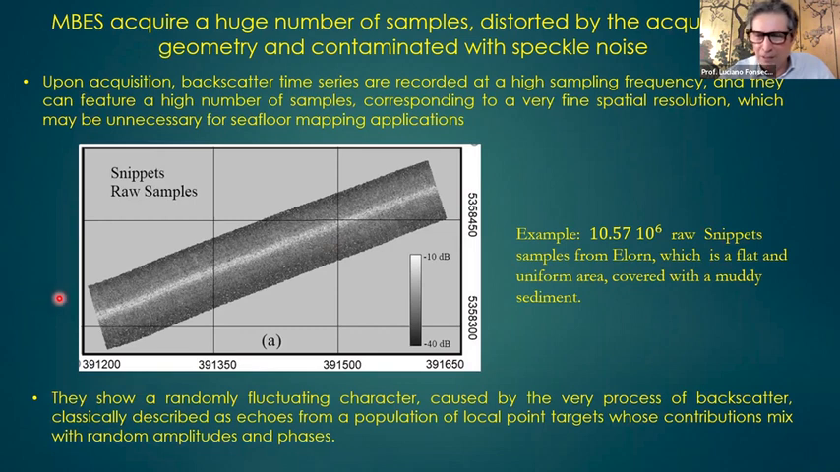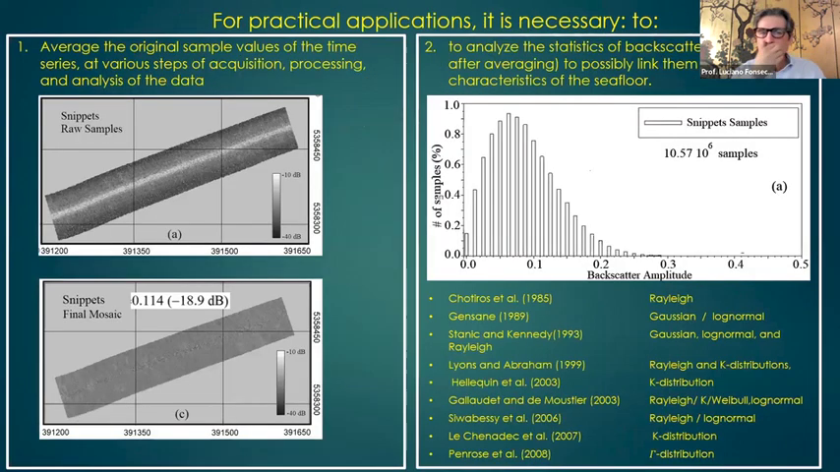You can go there with a bottom photograph. So you cannot deal with 10 million samples. You cannot interpret 10 million samples. It's complicated, so you need somehow to reduce the dimension of that backscatter.